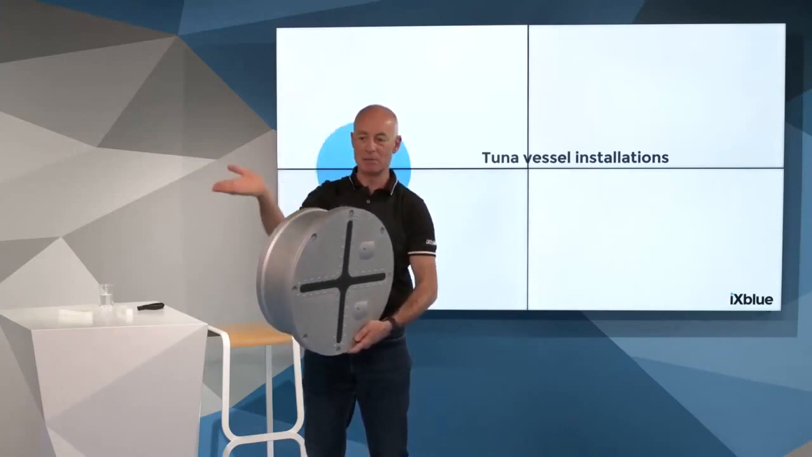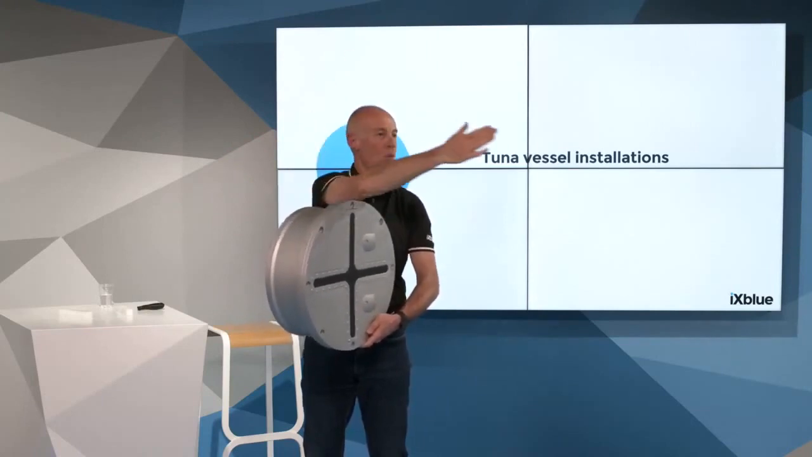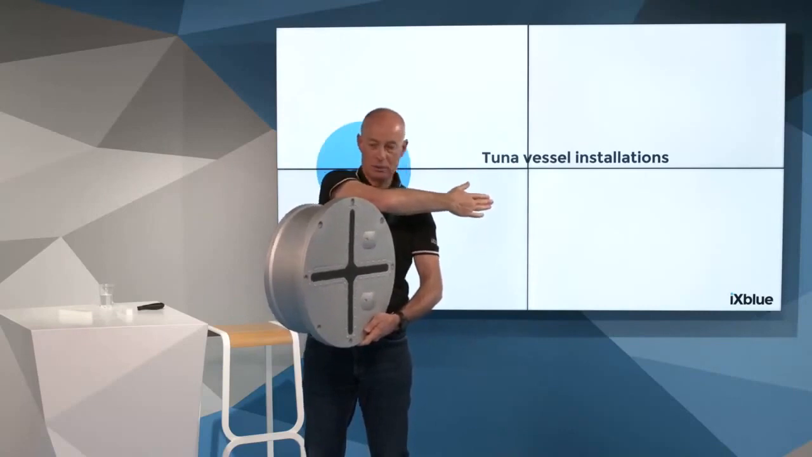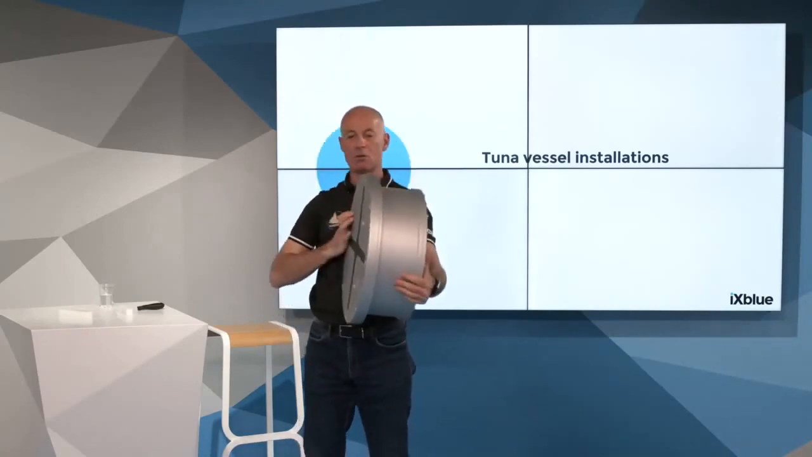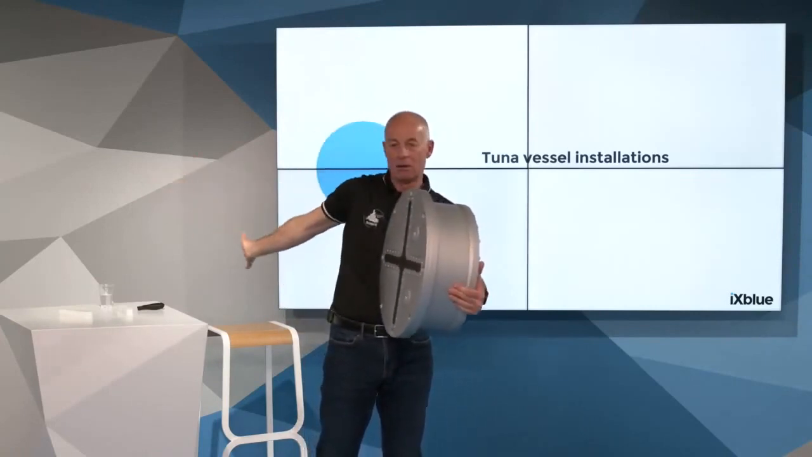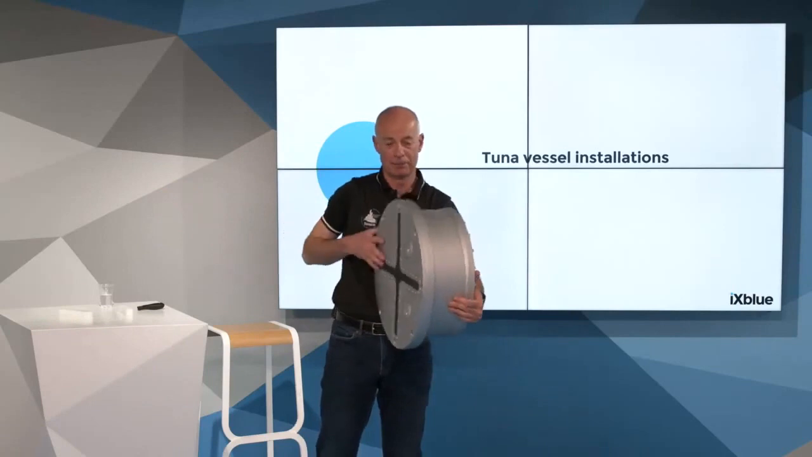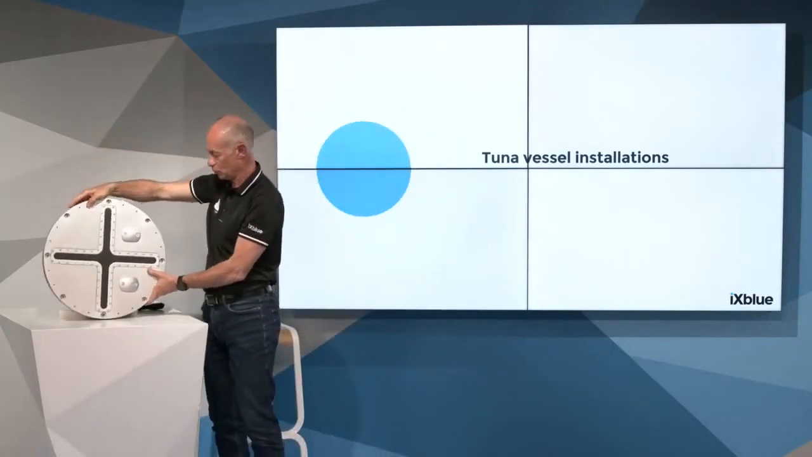Especially for a dual system, we like to have a dual system. Then you can have 30 degrees, and you cover from the bow to 120 degrees on the port azimuth, and the other one here will cover from the bow to 120 degrees on the starboard side as well. So that's the installation we used to do.